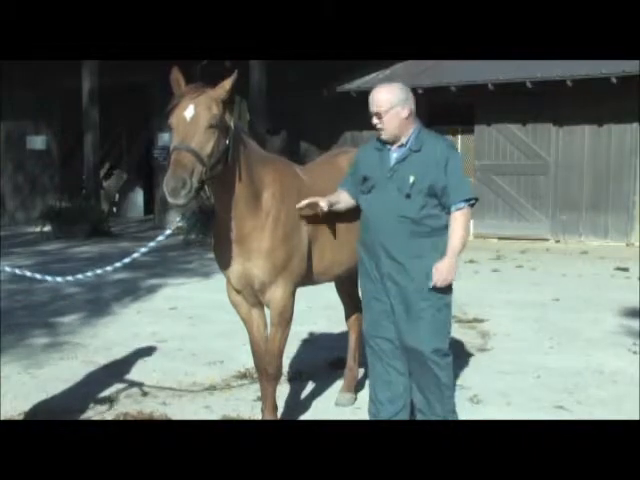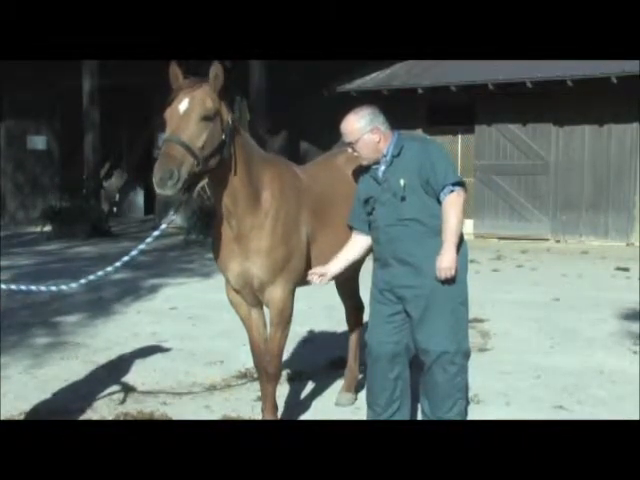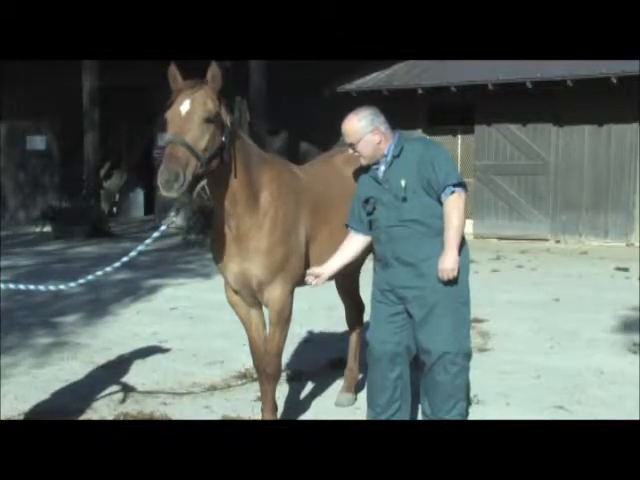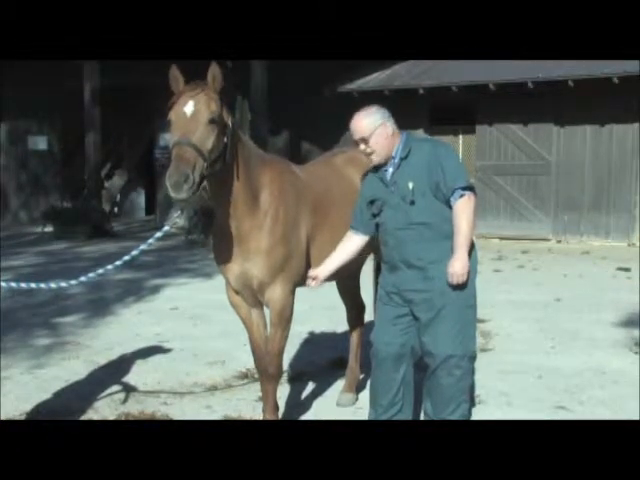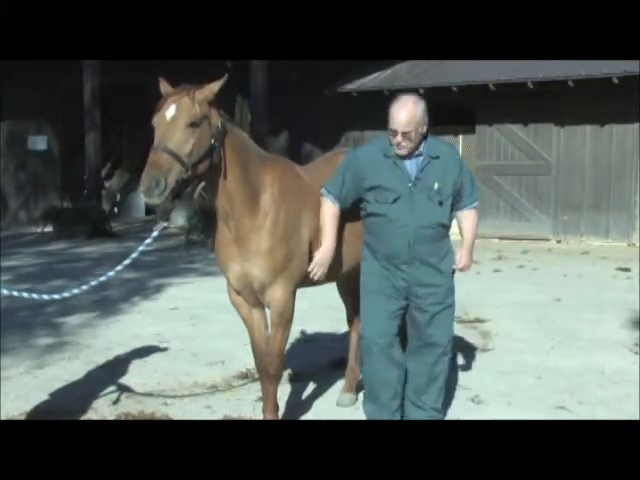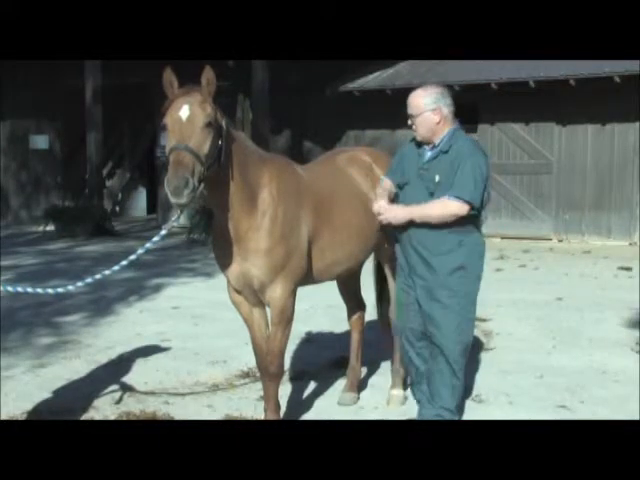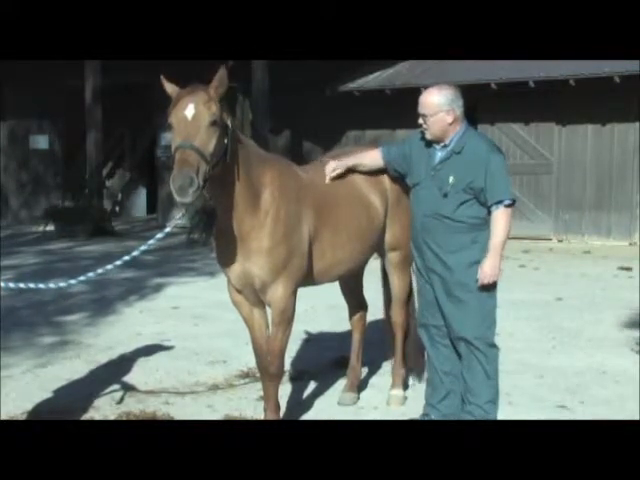Now, when I look at him, he's also tender right down here with the thermography camera. Right down just behind the elbow, just around the ribs. So, I want to make sure that we don't have an issue going on down this leg, or we don't have an issue with the ribs. So we'll go down his back along his side here.